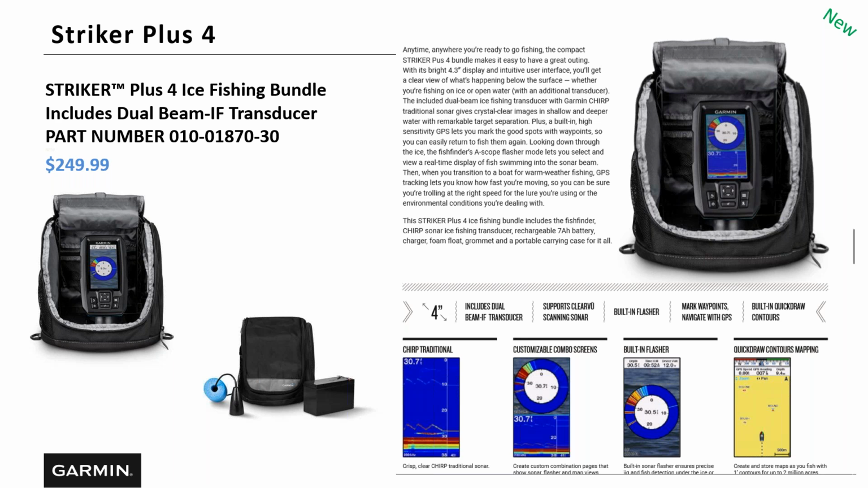And so you do have not mapping on it, but you do have the ability to mark waypoints. Yeah, and one thing I want to point out too, as you look at these, and this is the case for kind of all our bundles, in the Striker 4 too, even at such a good price point, the bag that these units are in is a very high quality bag with a great zipper. It's got some D-rings on there for kind of strapping it down.